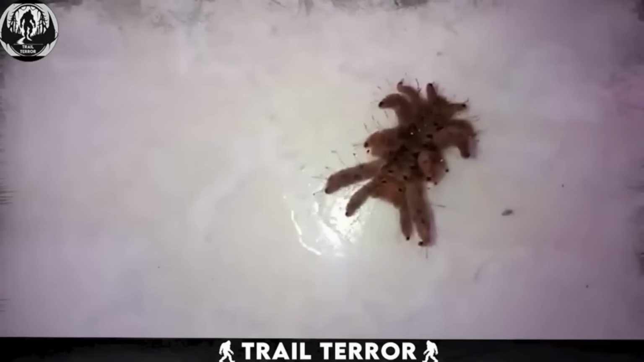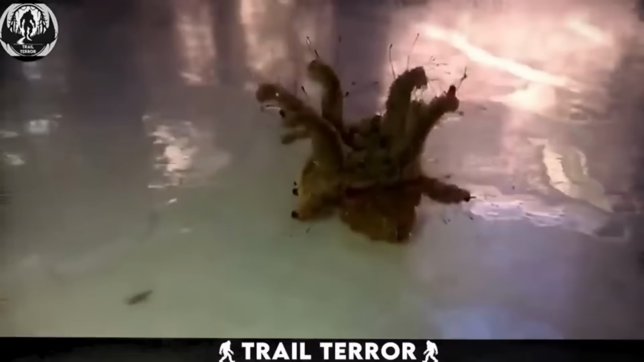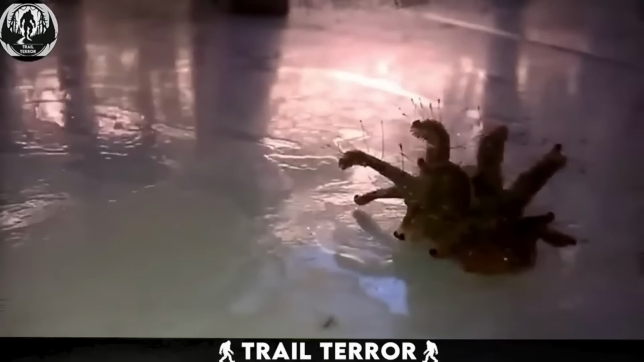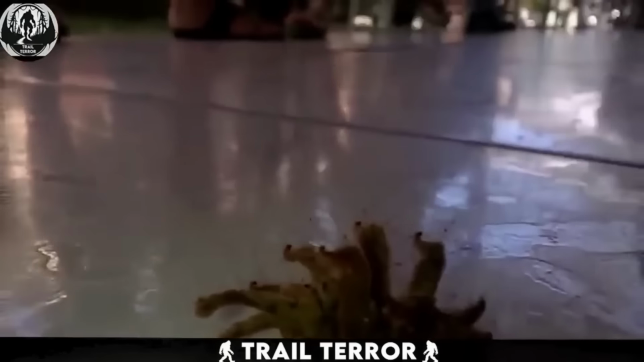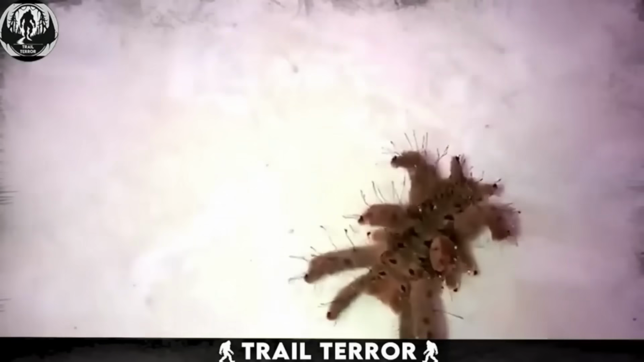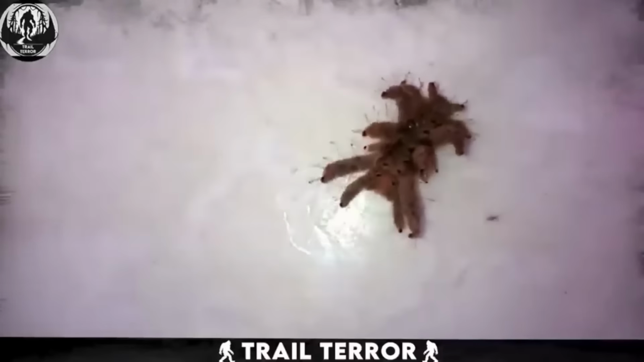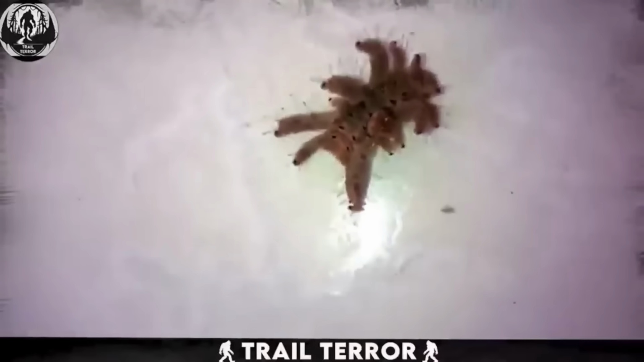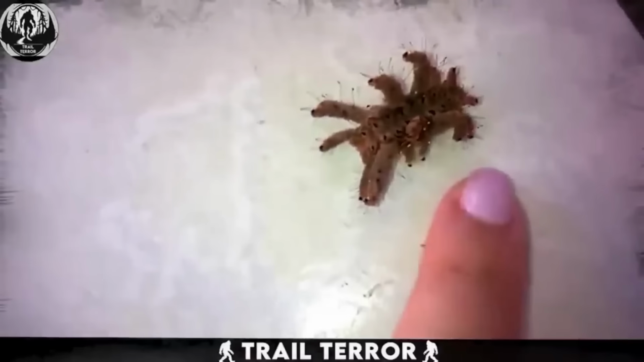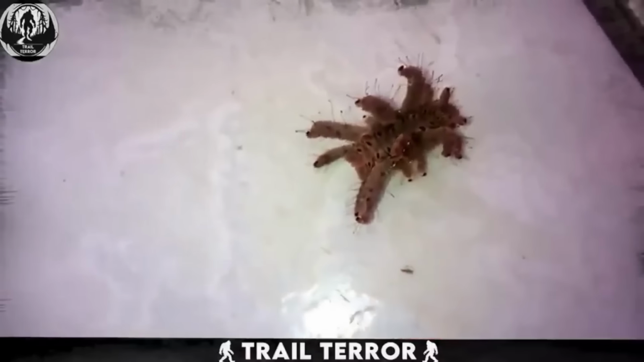Despite its appearance resembling a nightmare from another world, the monkey slug caterpillar is, in fact, relatively harmless. Scientists have tested the spider hairs for venom and found them to be innocuous. However, caution is still advised. My advice to you is to refrain from touching or grabbing this creature willingly, as individual sensitivities or allergies are variable and unpredictable.